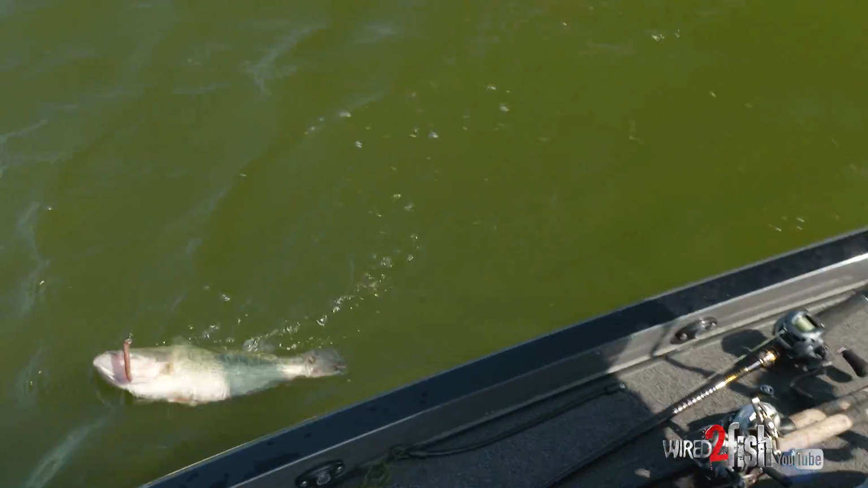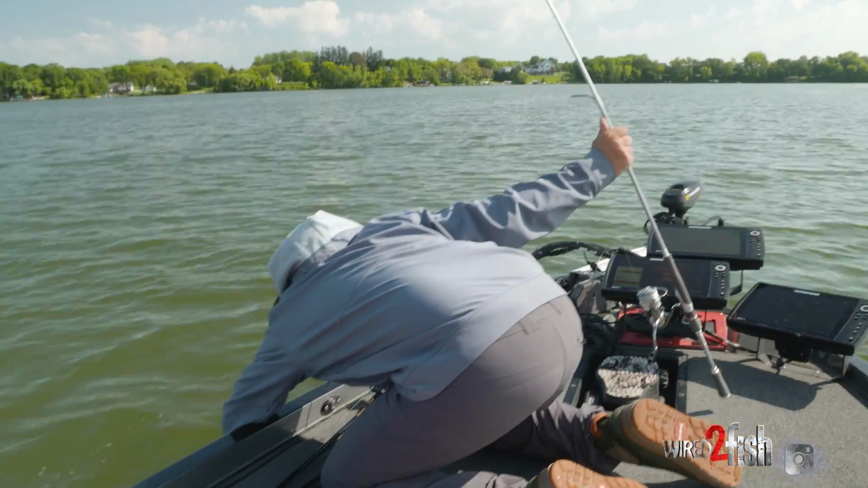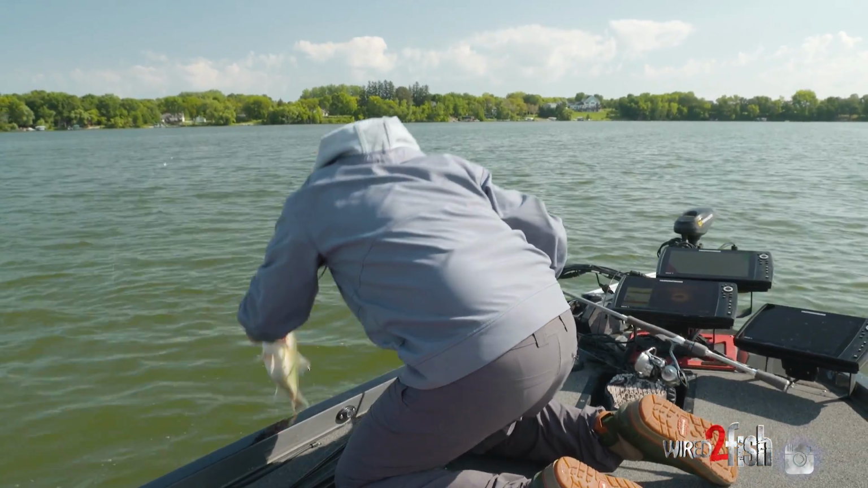Boy, is he thick. They're healthy bass in here. Yes, sir.